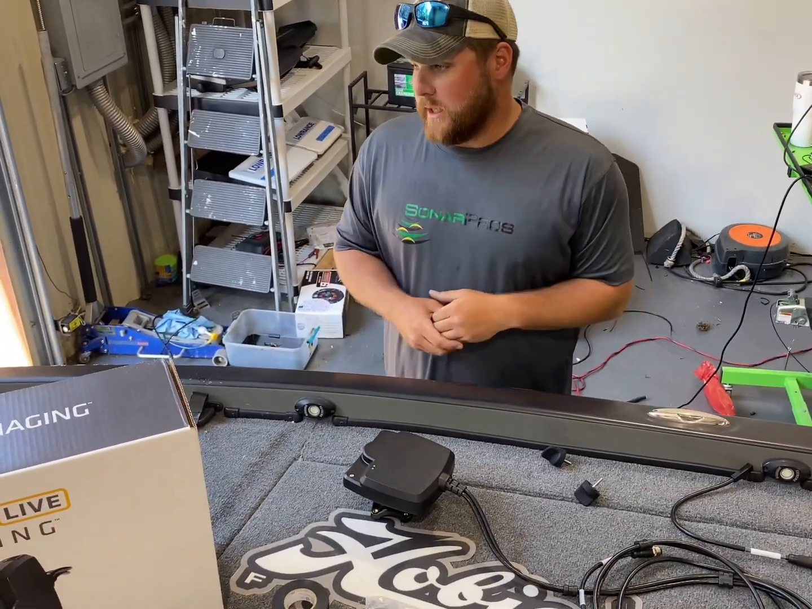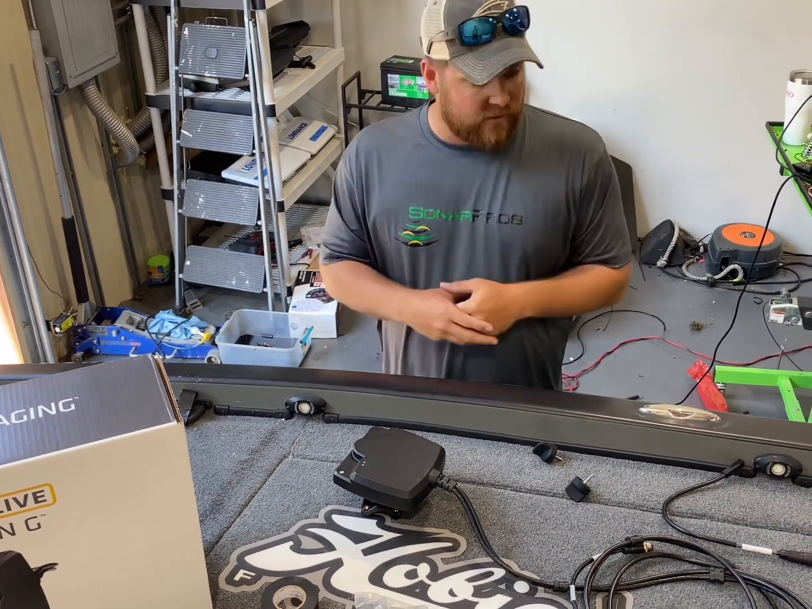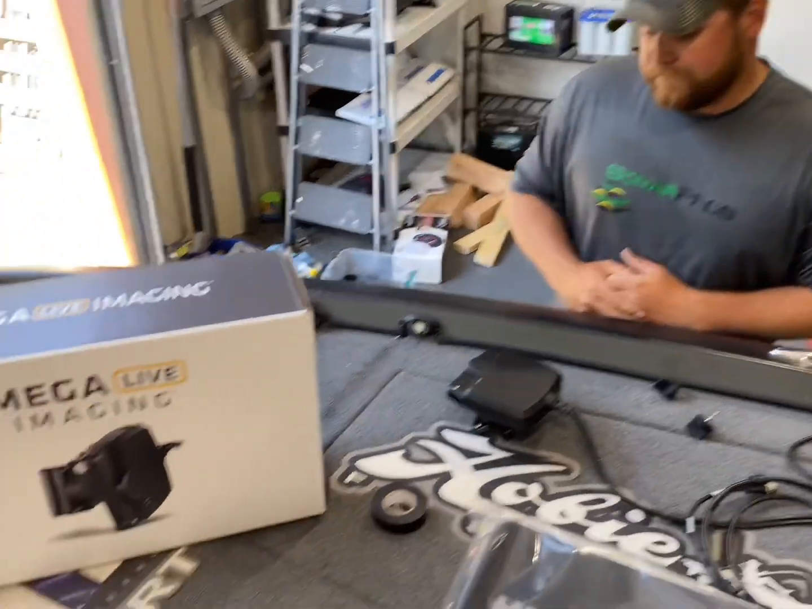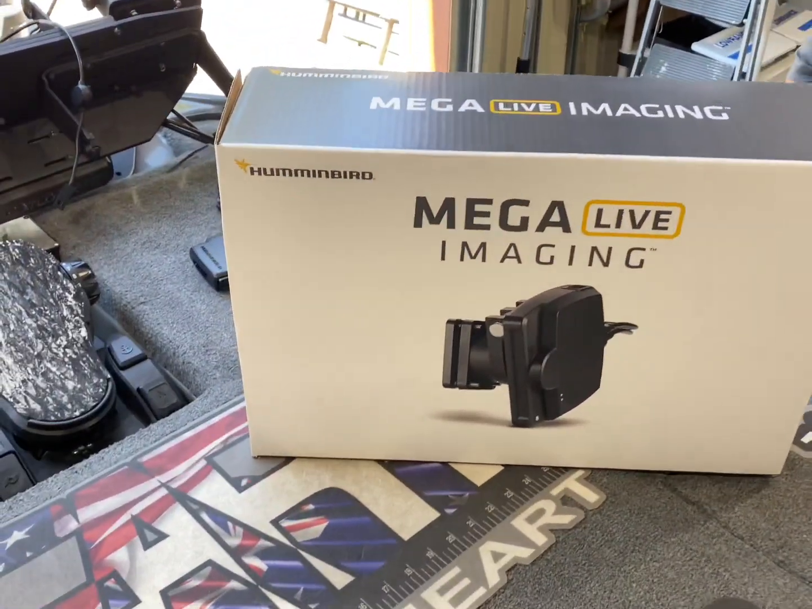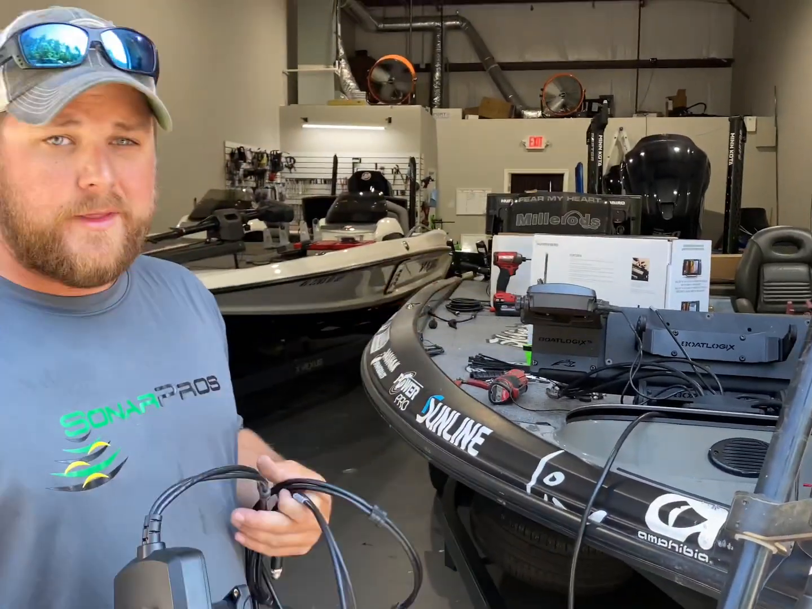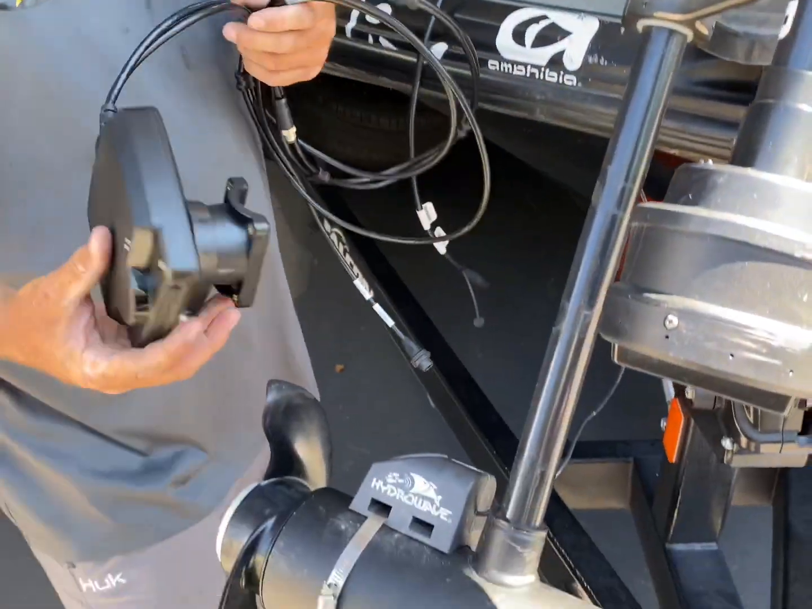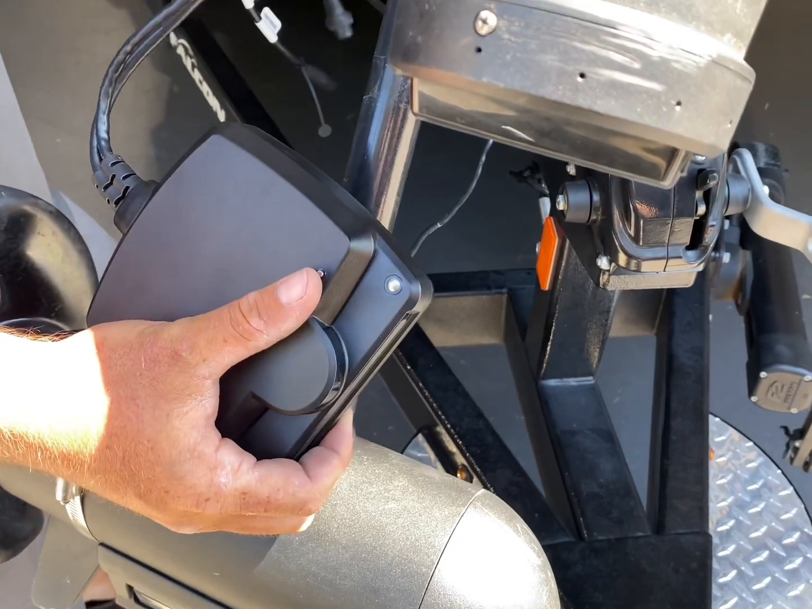We're going to be hooking it up to a Helix today. So I'm really looking forward to not only doing the install, but checking it out on the water today too. Let's do it. So we're getting ready to kind of map out the install here. Like the majority of transducers, you're mounting onto the trolling motor. We're going to kind of rough mount it up, just to get an idea of placement.